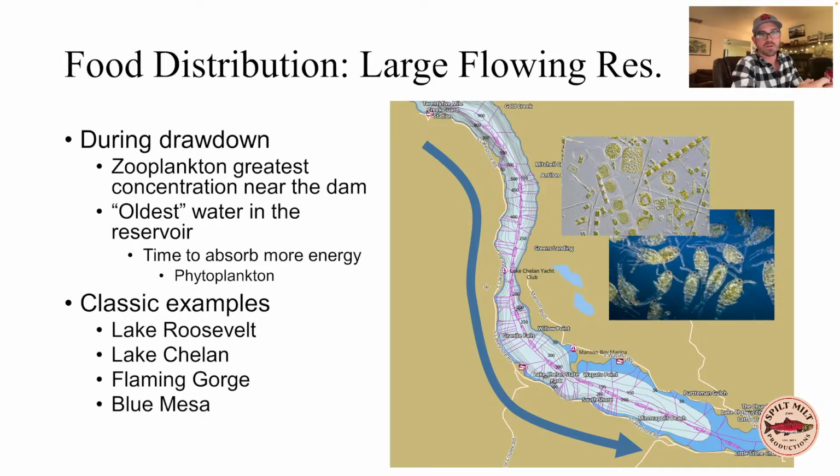And as it's going along, it's gathering sunlight, and the plankton you can break into two communities. There's the phytoplankton and the zooplankton. The phytoplankton, which is this algae, is gathering energy from the sun and converting that into sugars, and that provides the base of the food chain for zooplankton like copepods and daphnia and things that kokanee feed on.